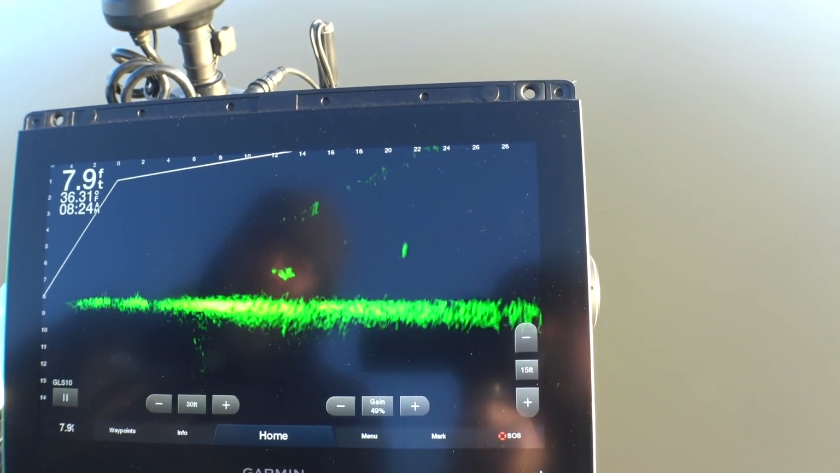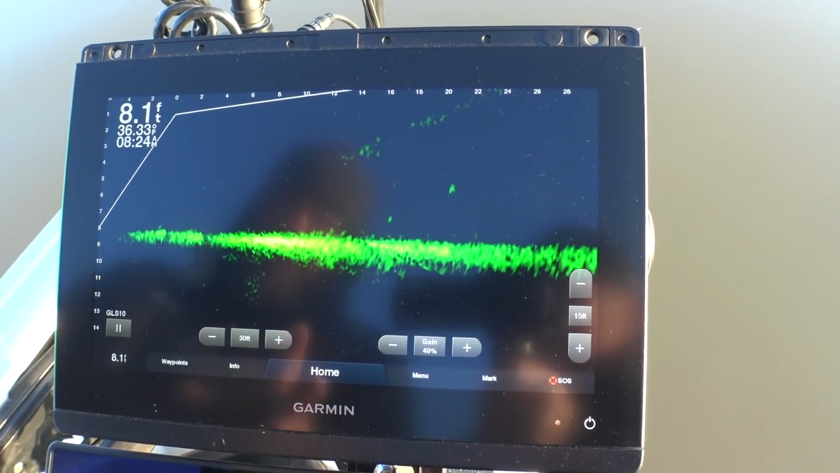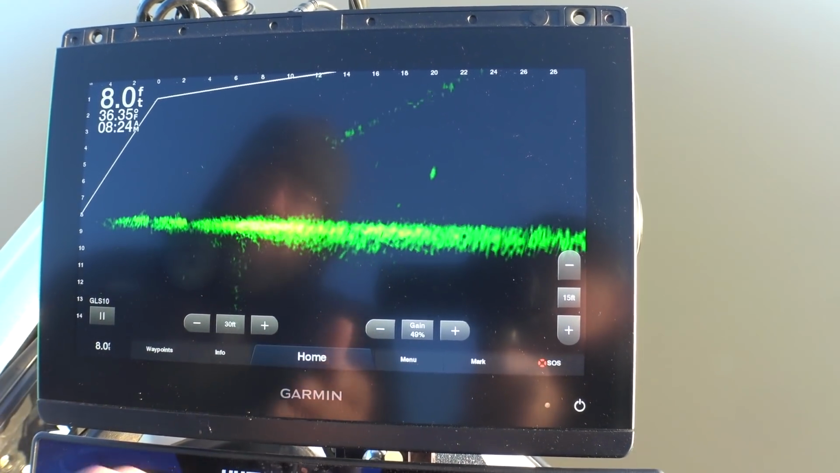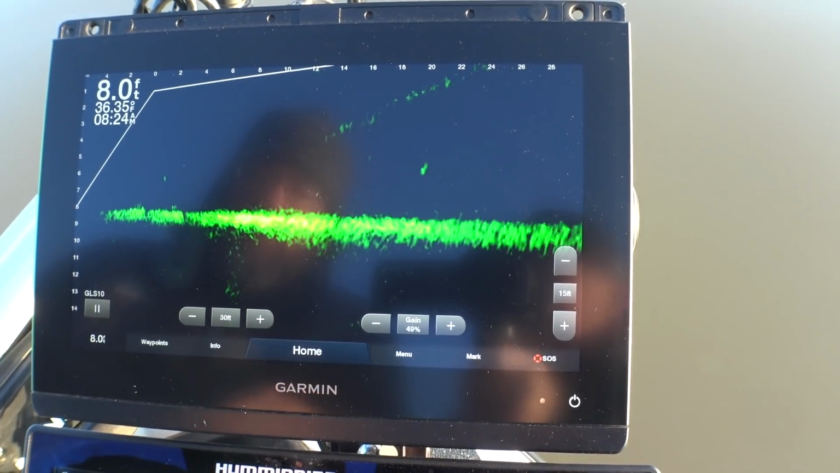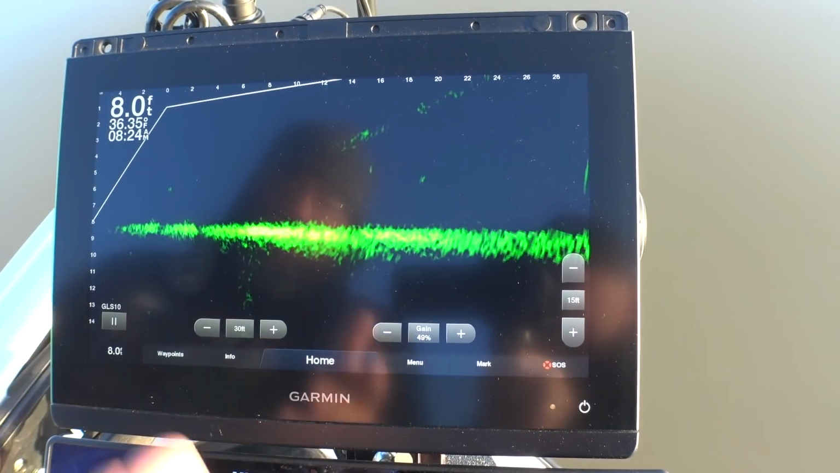That's pretty much it. Sometimes it depends on the sun angles and stuff like that. I got to go in and mess with the TVG and the noise reject. Sometimes I have to run them on low. Okay. And sometimes that ghost reject.